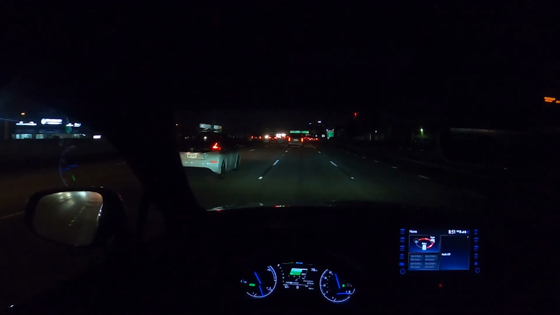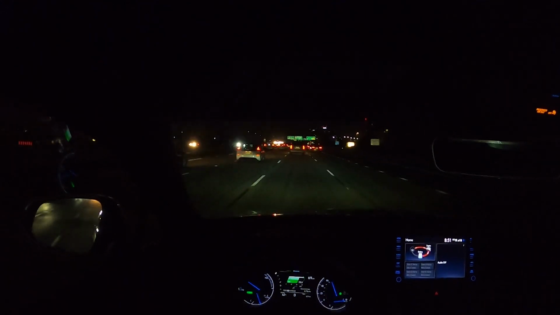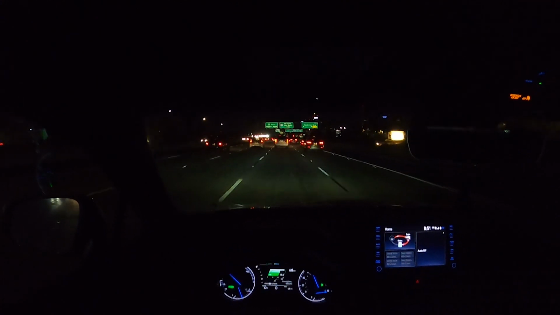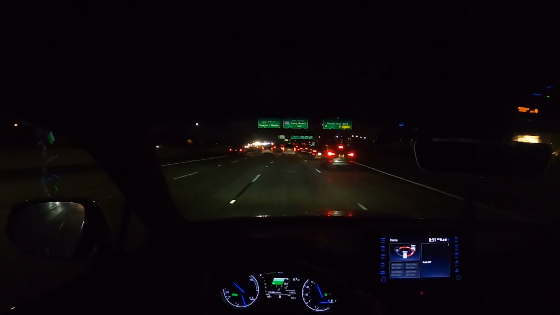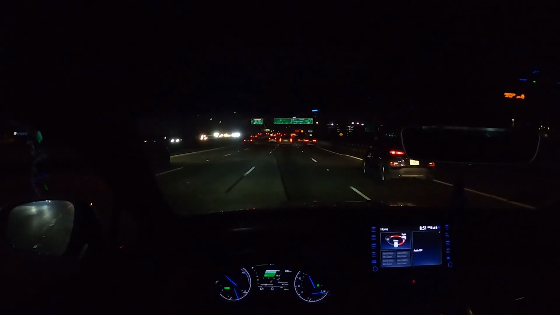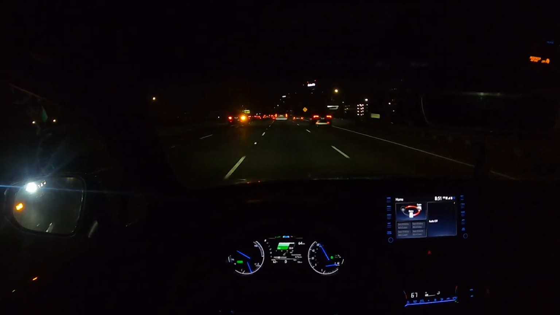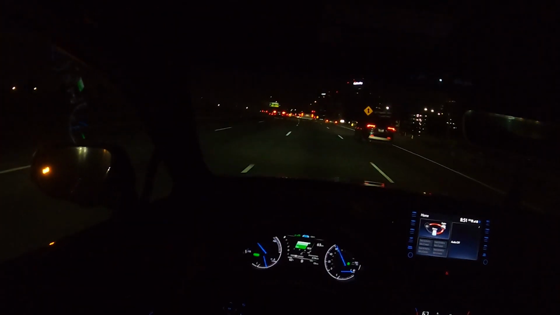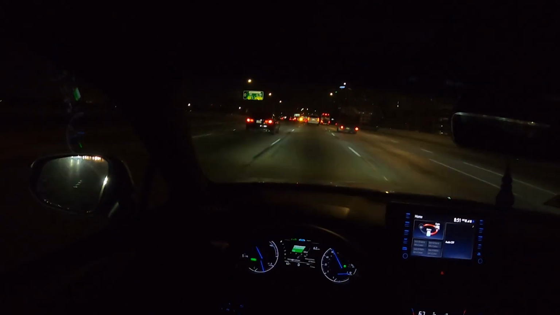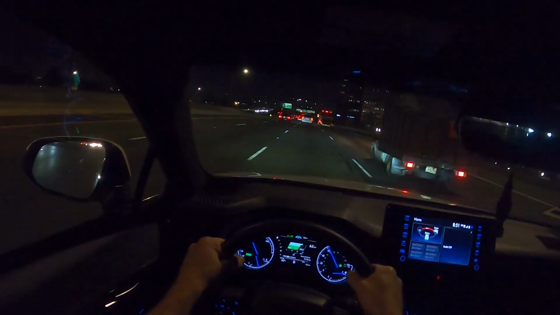Currently doing 70 miles an hour, just to give you an idea of the road noise. It's relatively refined on the highway, but like, it's not loud, but it's not quiet. It's not fast, but it's not slow. It handles well, but the steering sucks. The ride's good. I like the ride.